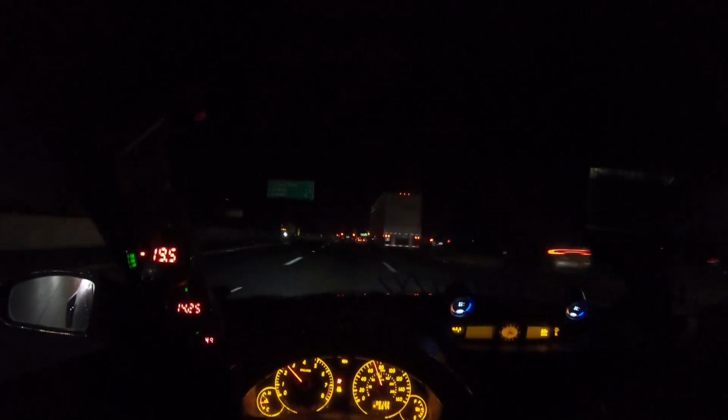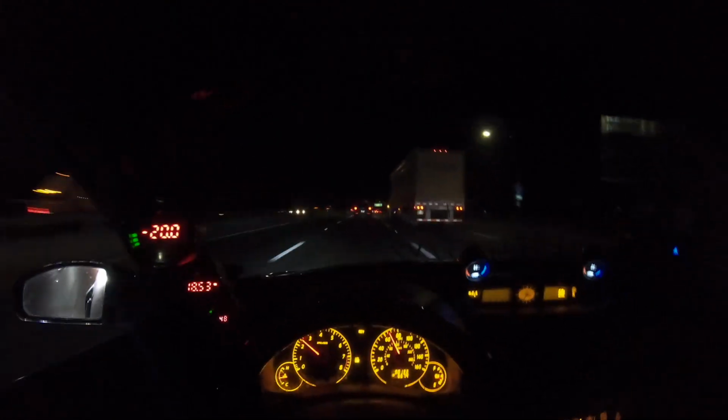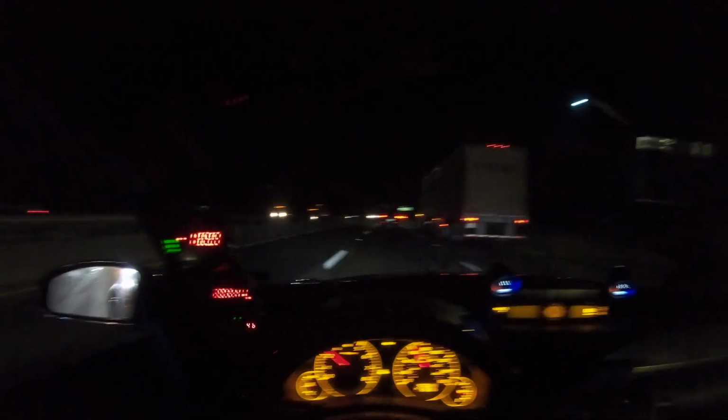This is the perfect temperature. Around 60 degrees is the perfect temperature. Let me put my windows up.